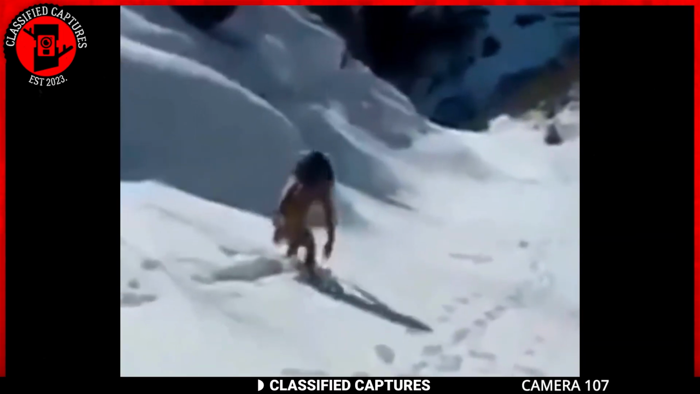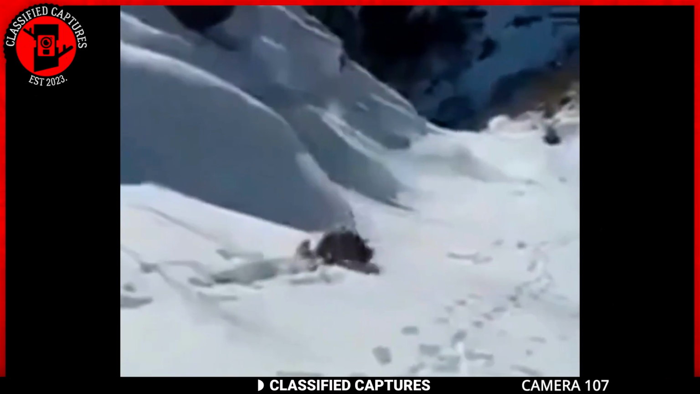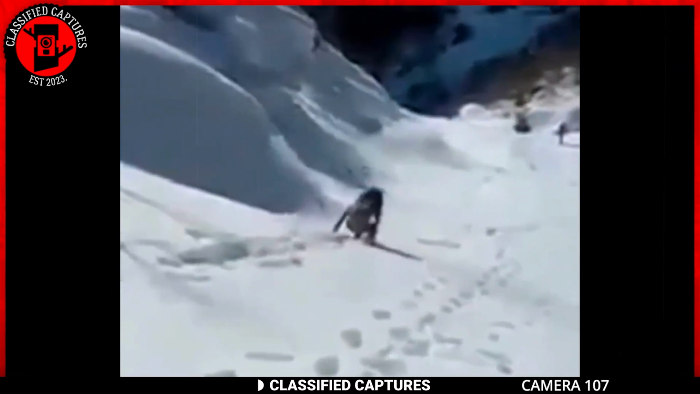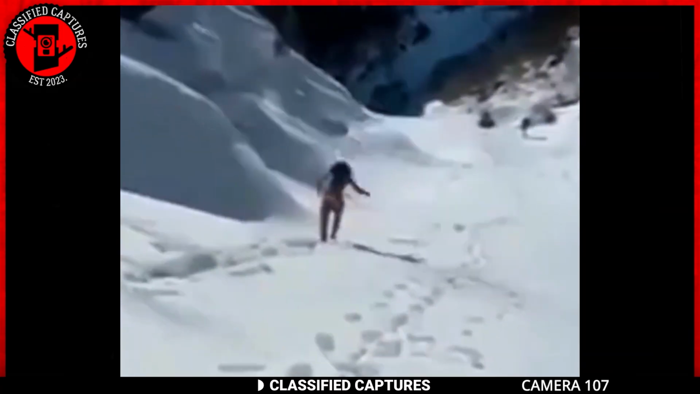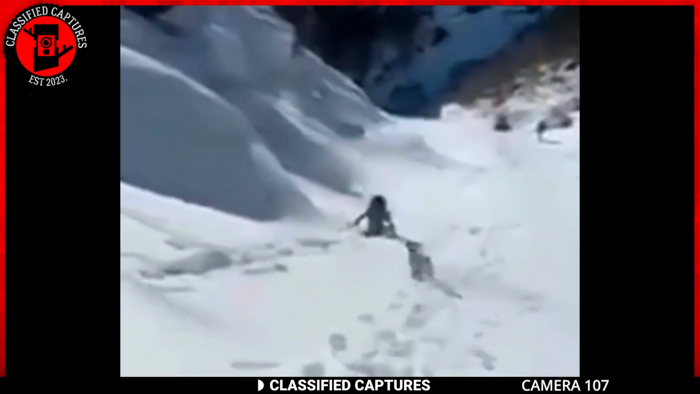When he reached the edge of the mountain, he started to roll downwards in the snow in a descent. I'm tempted to laugh, but I won't. Is there an Indian who could explain what's going on to us? I'd greatly appreciate it.